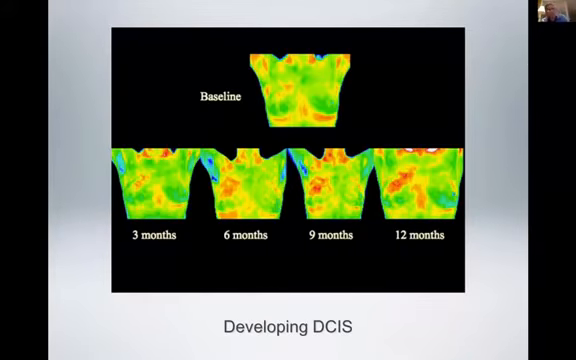This is a case where this was a baseline on the top, and then across the bottom there were follow-up thermograms at 3 months, 6 months, 9 months, 12 months. At the 3 month, the thermologist thought there might be some changes. It looked like maybe some subtle changes. So rather than going to a year, they went to 6 months where there definitely were some changes.